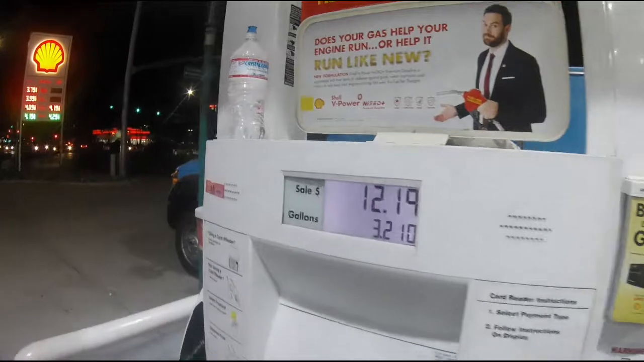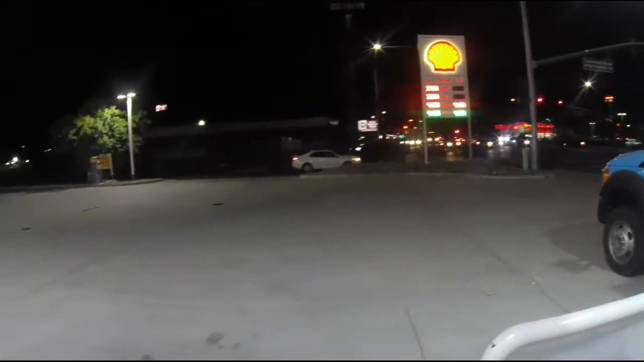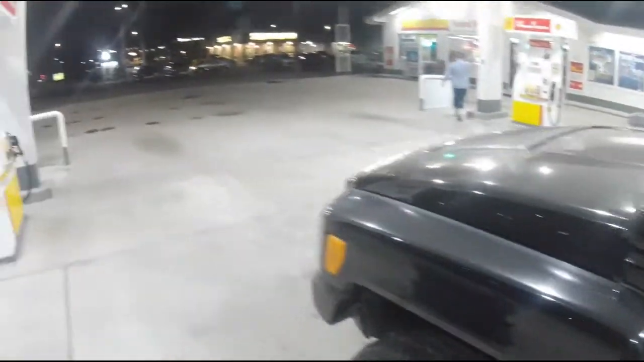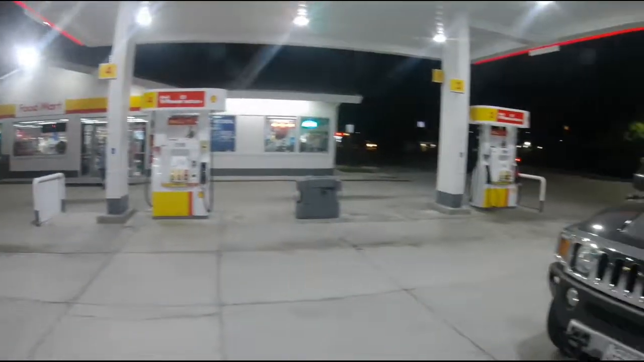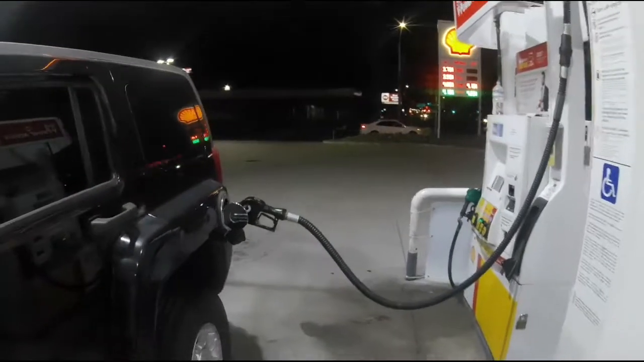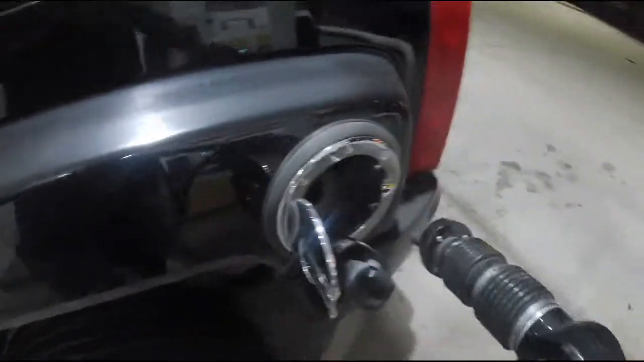We're at 5 minutes in. Image stabilization is on right now. Putting some gas up in the Hummer, but just wanted to show you guys what it looks like at nighttime. So image stabilization is on. Seems to be working pretty good. Pretty much done here.